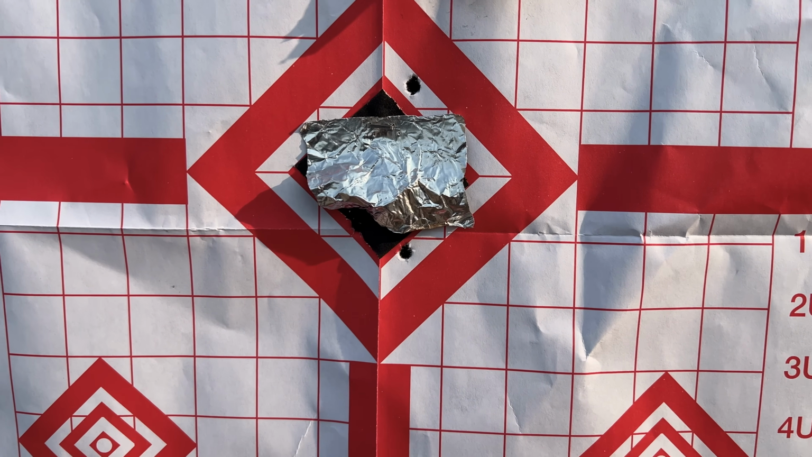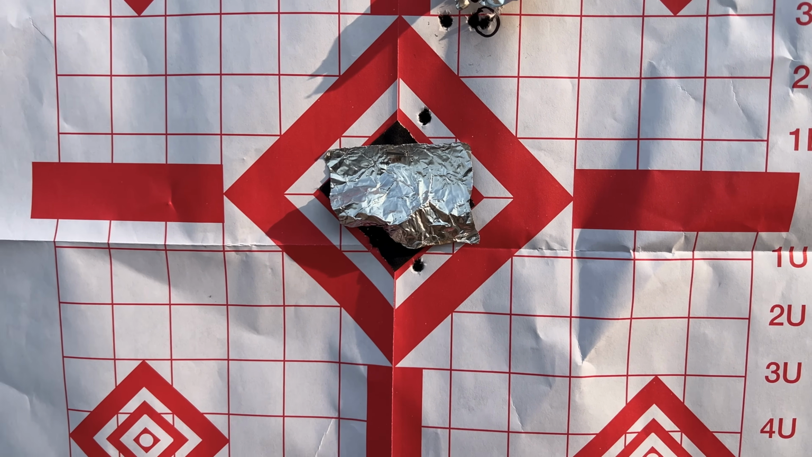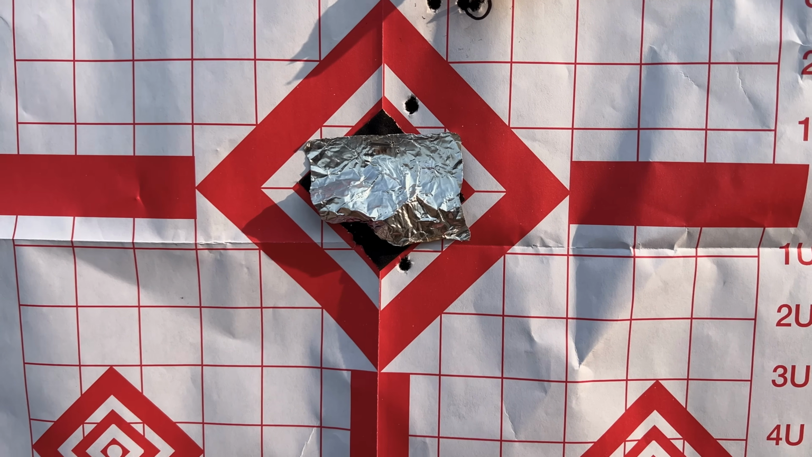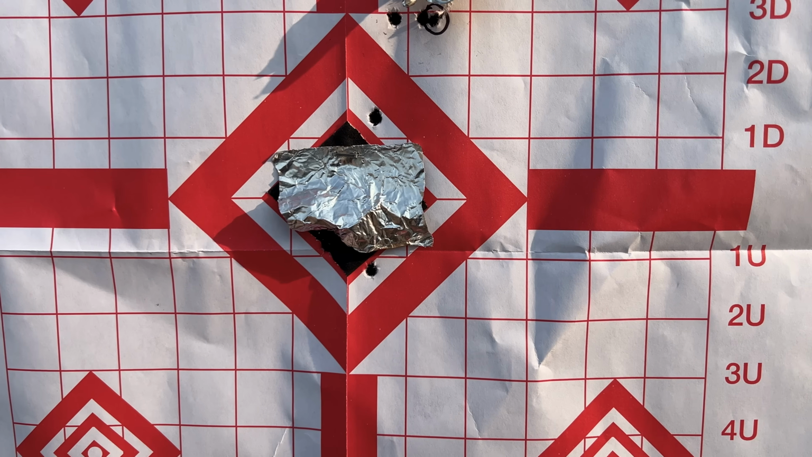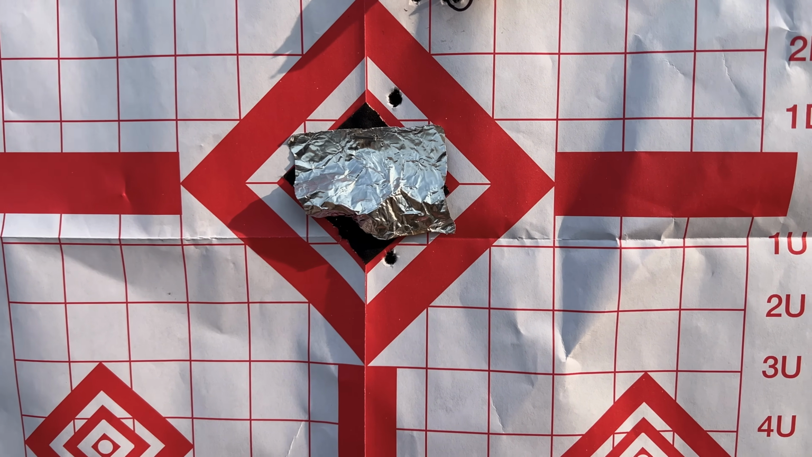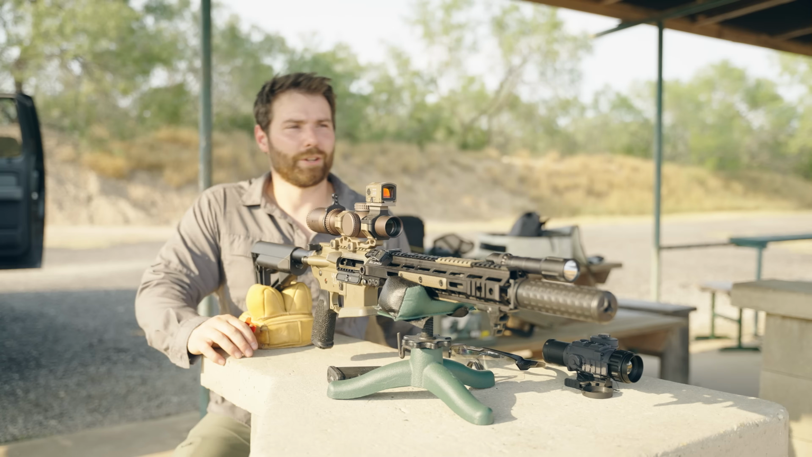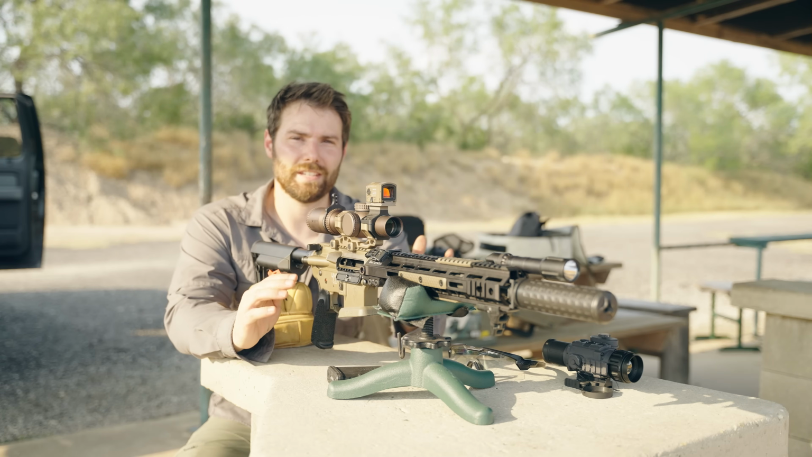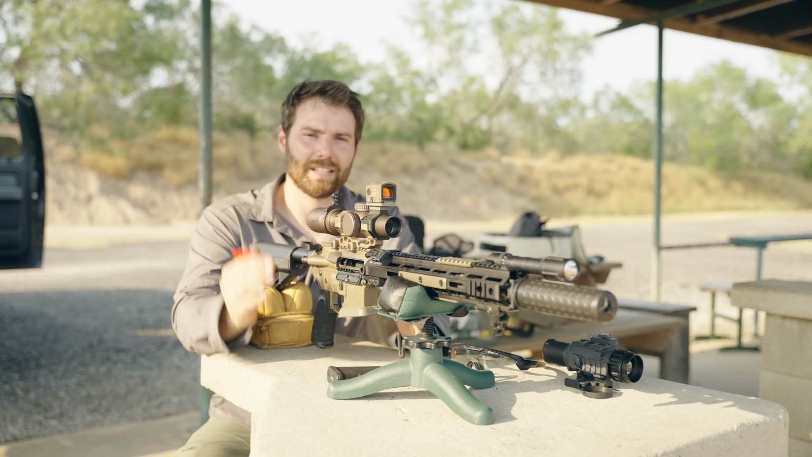So all that to say, you can fine tune this as much as you want. You can get the most precise daytime zero that your heart desires, and then you do have the ability to tweak this. And that's an important feature when you're looking at thermal clip-ons, if they're not going to guarantee perfect collimation out of the box, which most do not. So doing it with the target can obviously be a little bit tedious depending on how well you can see what's glowing on the target and trying to get a precise grouping.